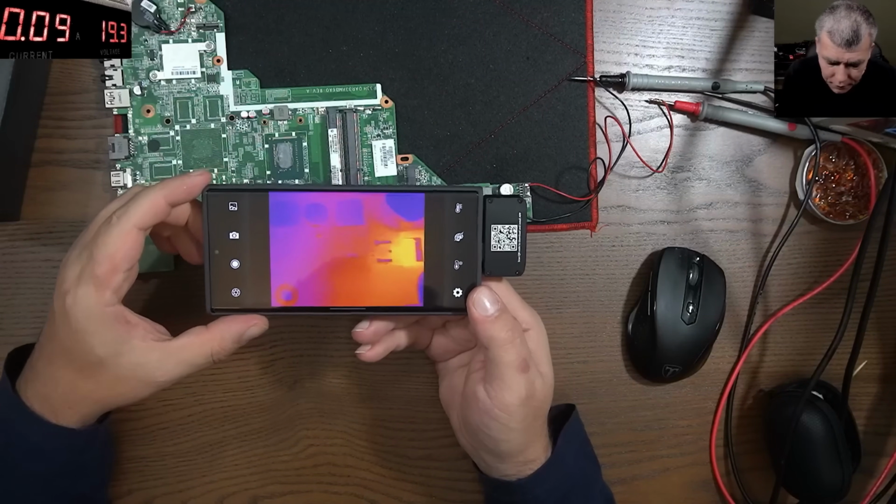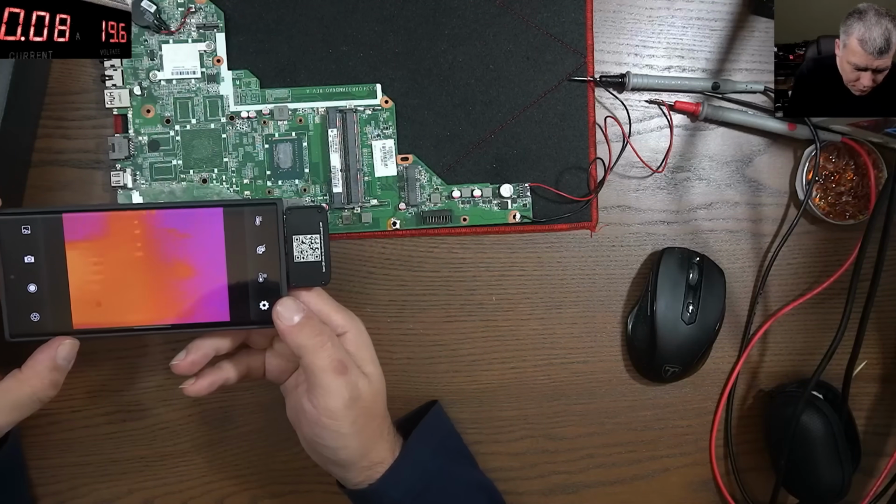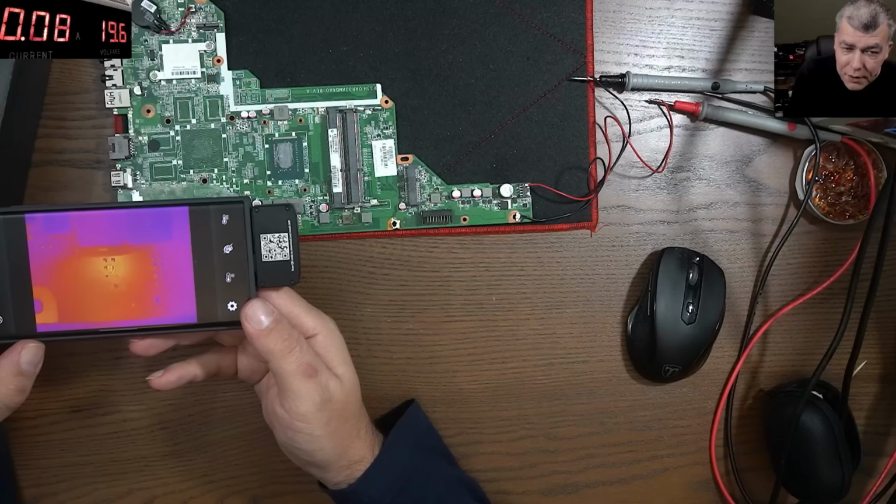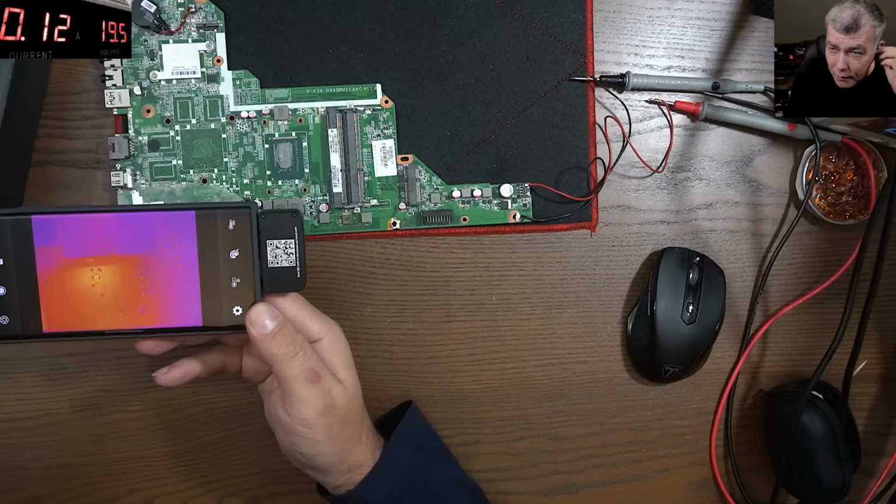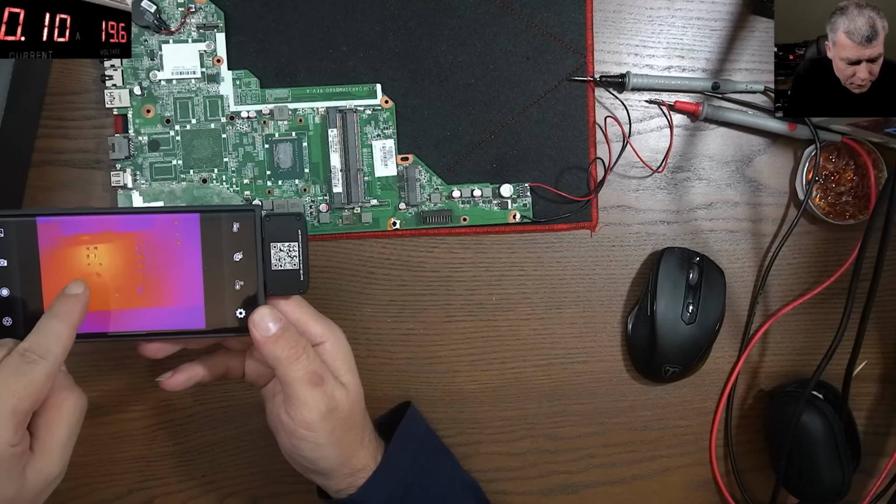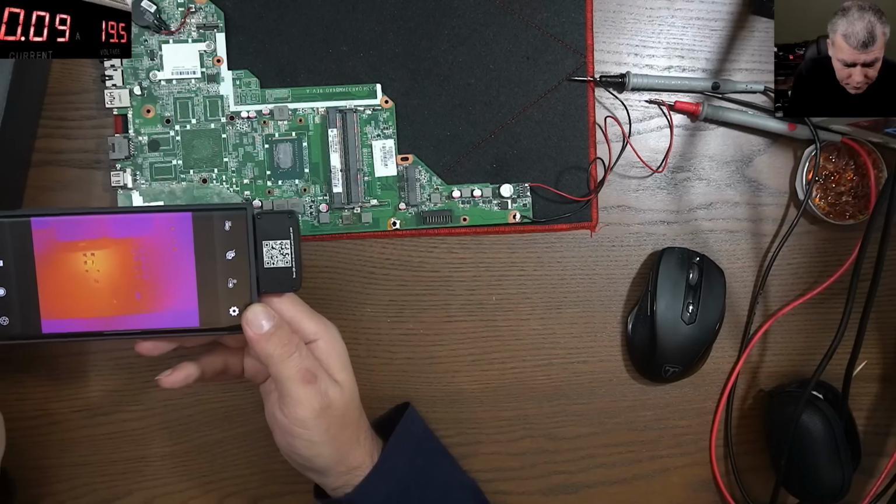Now what is getting hot? Very simple, we can go over the board. And you can actually see, or probably you cannot because of the frame rate. Camera has like 60 frames, this has 25. Probably you can't see that capacitor is pulsing like how the power supply is clicking, but I can see it.